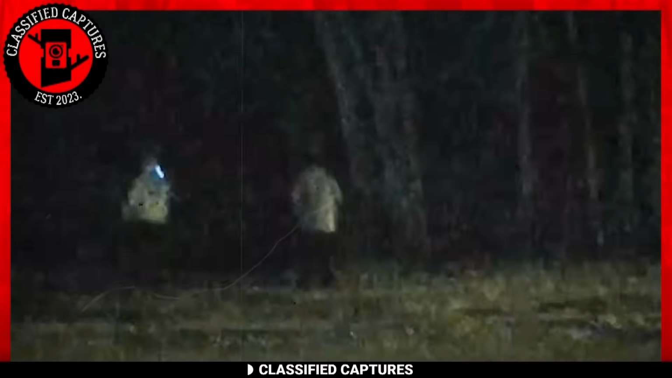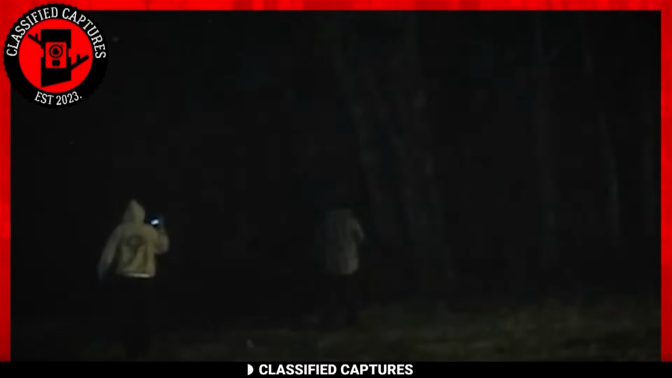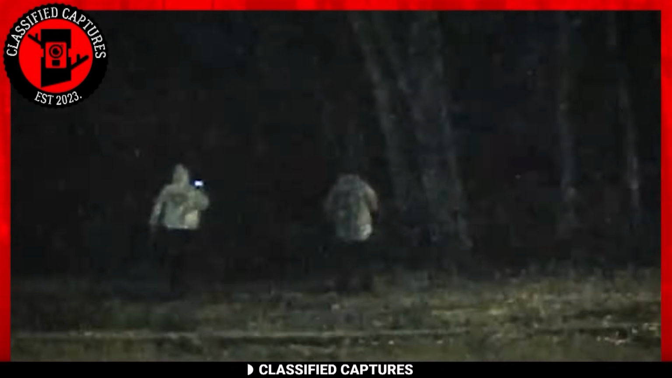From the depths of the woods, a chorus of hysterical laughter echoes through the night, sending shivers down spines and chills through souls. The very air seems to vibrate with the eerie sound, a melody that's both haunting and otherworldly. No one knows what or who was making the sounds, but none dared venture into the woods to find out.